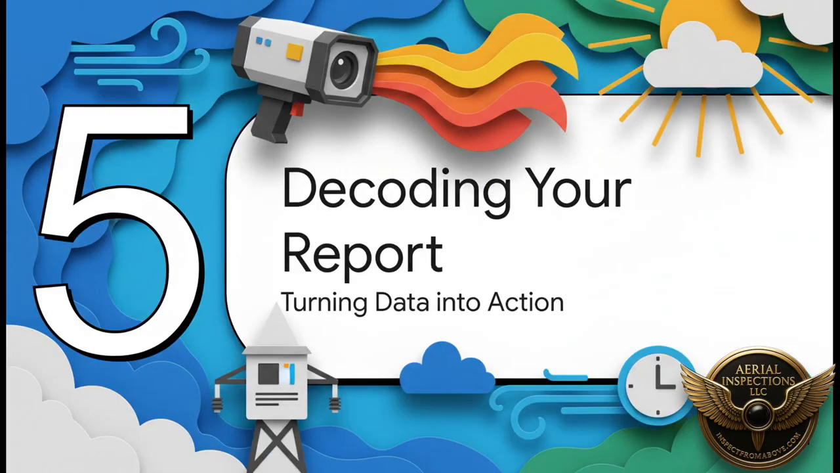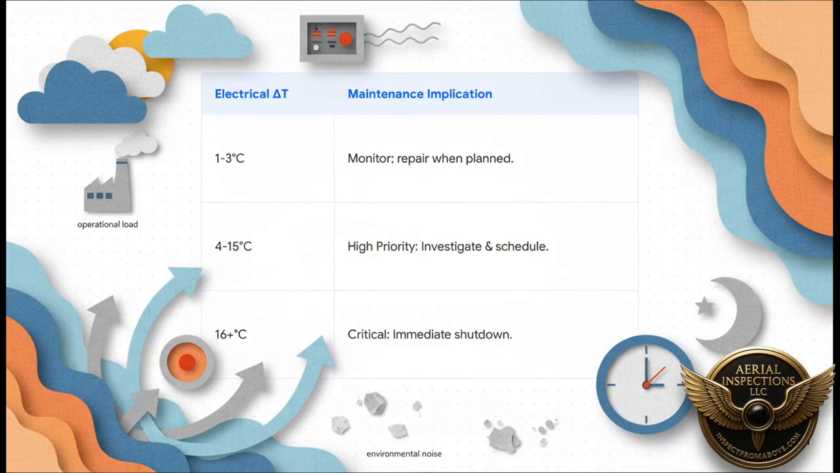All right, so you've done it. You've nailed the prep, the conditions were perfect, the inspection is done, and that report is sitting in your inbox. So, now what? Let's talk about how to decode that report and turn all that data into a real plan of attack. You know, what's great is how straightforward this can be. For electrical gear, it really just boils down to delta T. That's the temperature difference between your hotspot and a similar normal component right next to it.